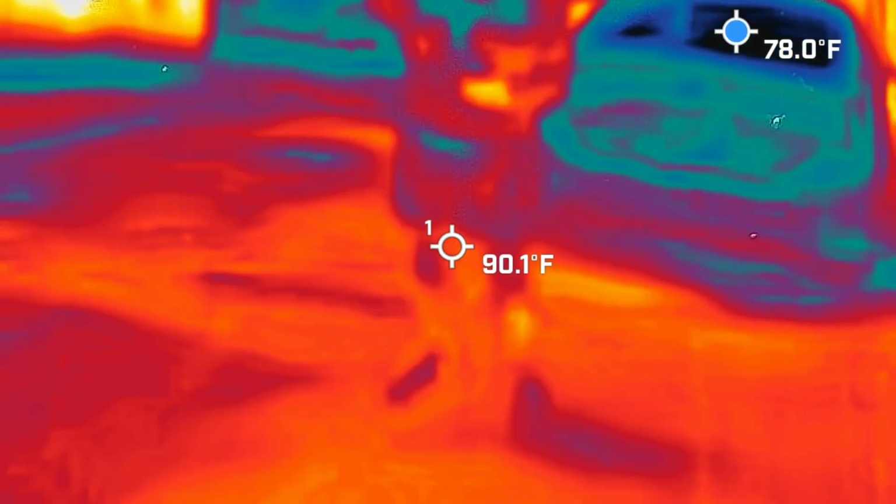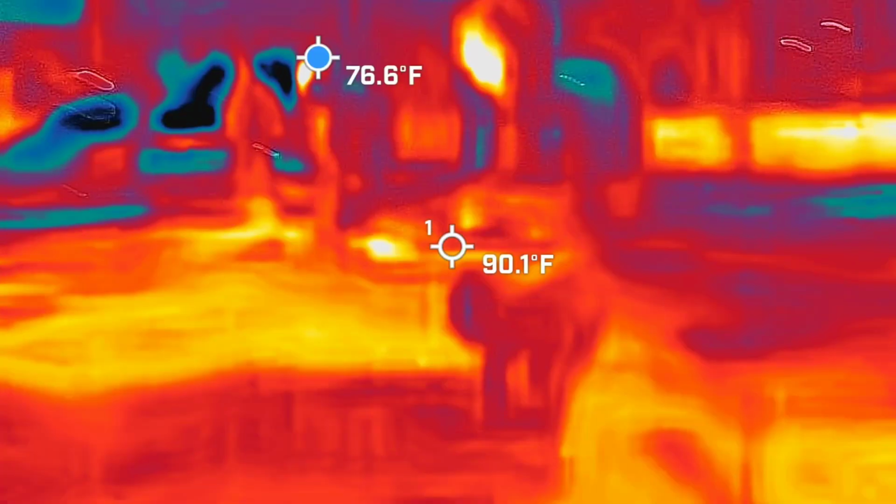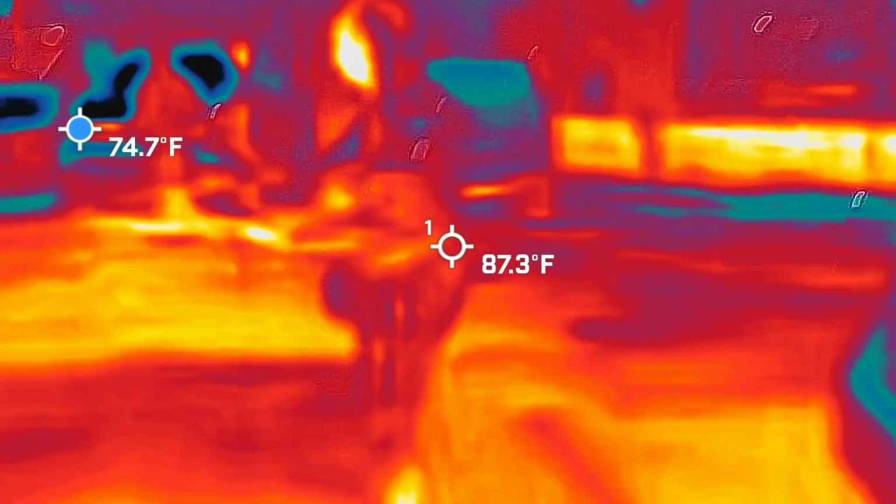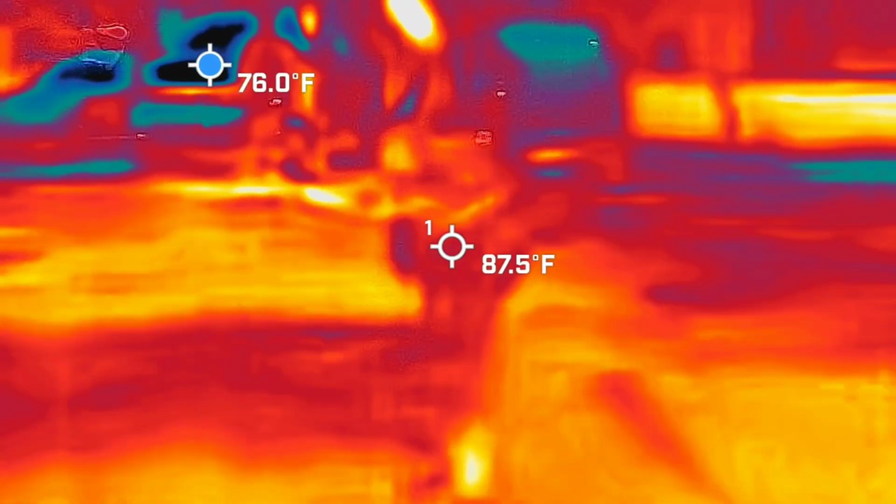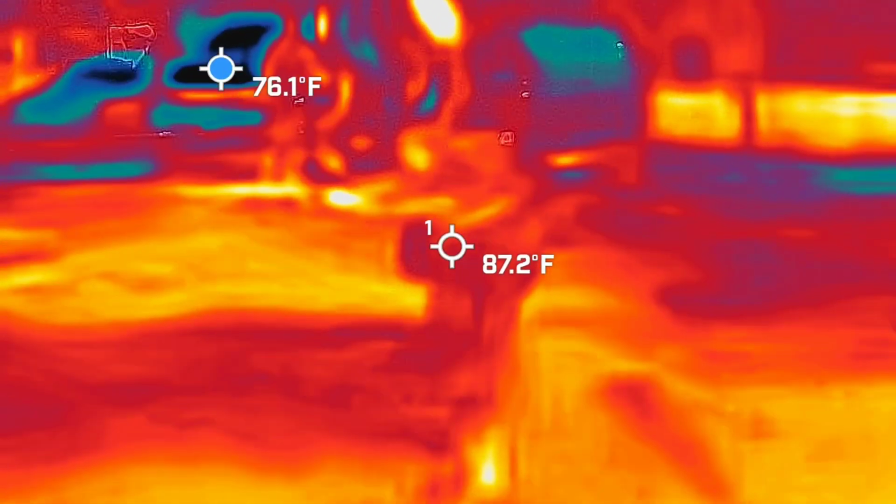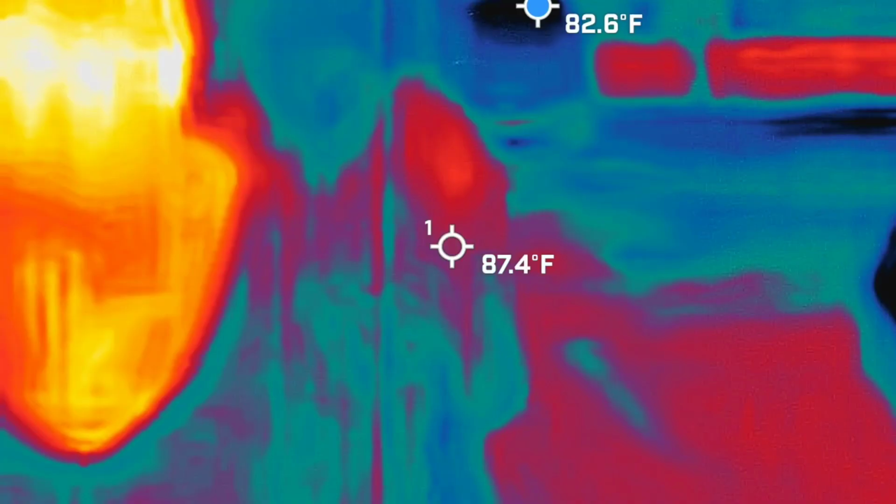Do you see anything around here? No, not on my camera. I just see glass. I'm gonna go behind you. 130.6. 130? Yes. Oh my lord. Okay. What happened to the mansion? 61.9. That's crazy. Yeah, that's so crazy. Go this way.